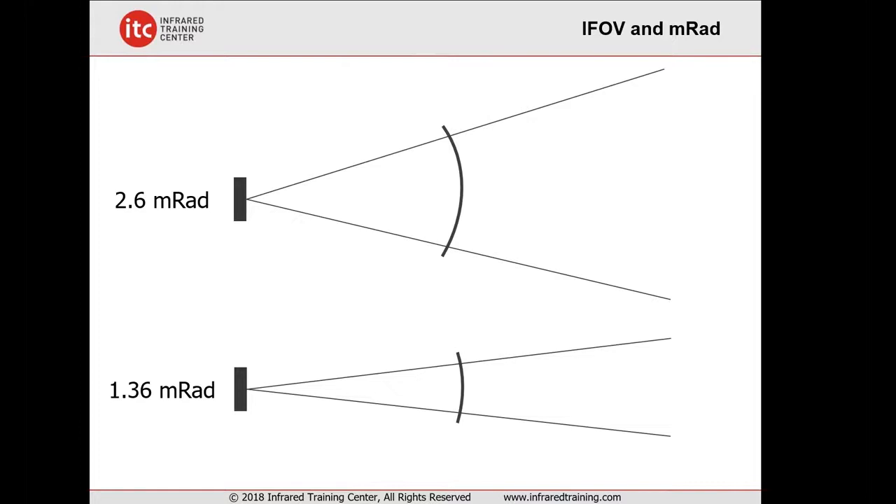And so you'll see this in the specification data sheets for thermal imagers, 2.6 milliradian or 1.36 milliradian. This is for the IFOV, the instantaneous field of view. Basically, the smaller the number, the better the resolution of the infrared camera. So that's something to keep in mind if you're purchasing a camera. If you want good resolution, buy the thermal imager with the lower milliradian value, because it corresponds to a pixel size seeing a smaller area within the scene.